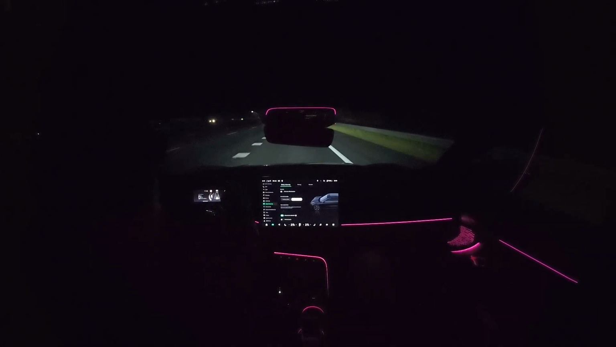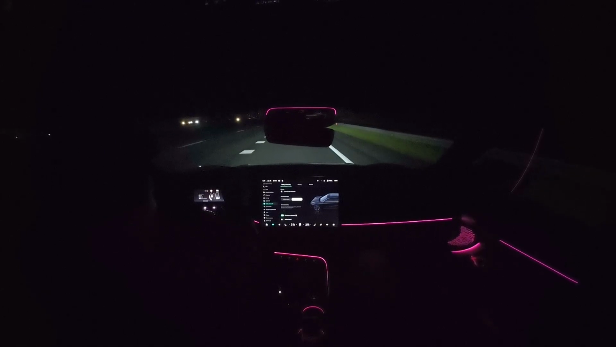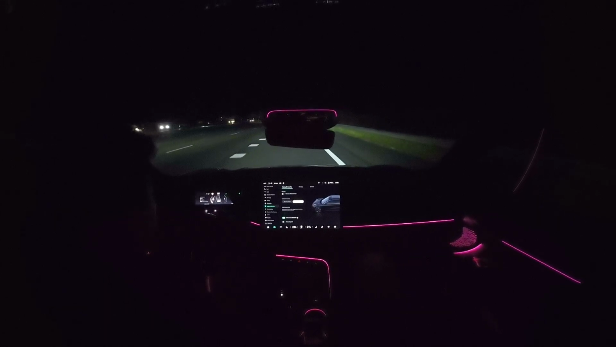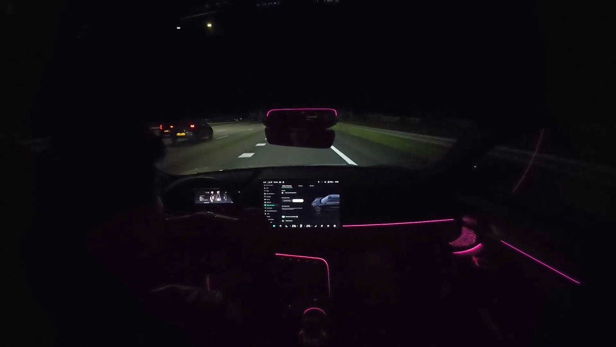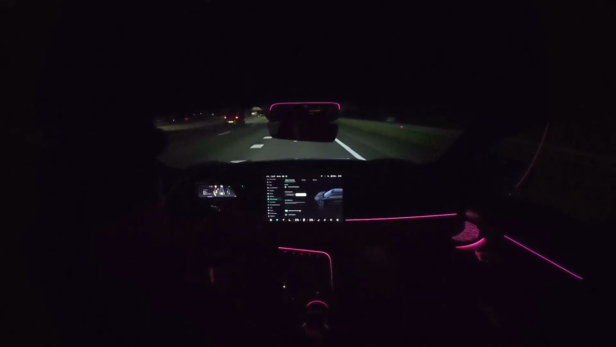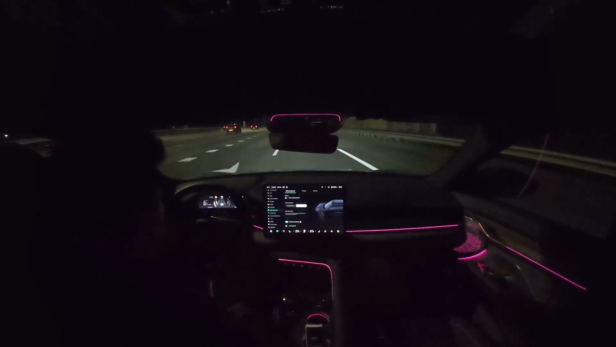As you can see, I'm not really sure if you can see it on the camera, but it lights up more. It's using its intelligent headlight system. I'm not sure if that's what it's called in Zeekr terms, but it will light up the signs a little bit more so you can see them more clearly.